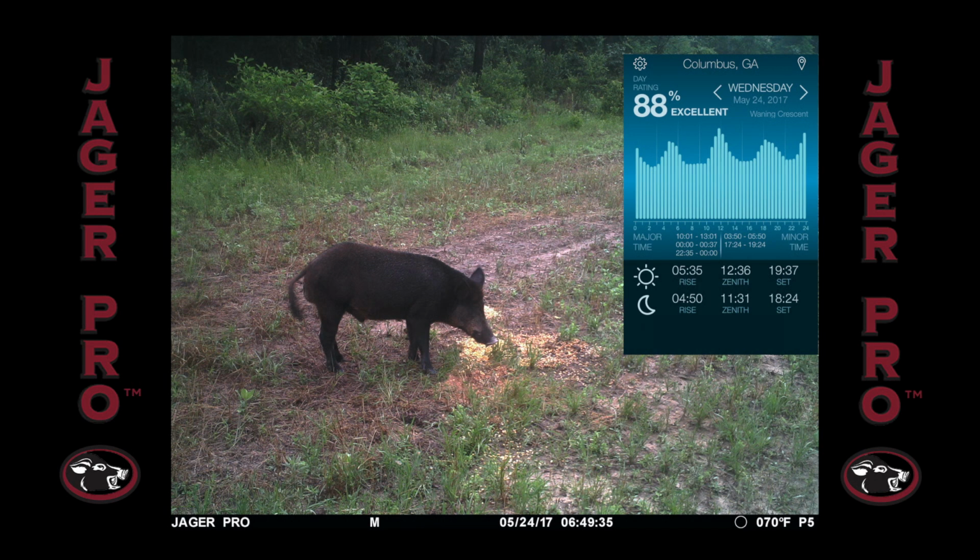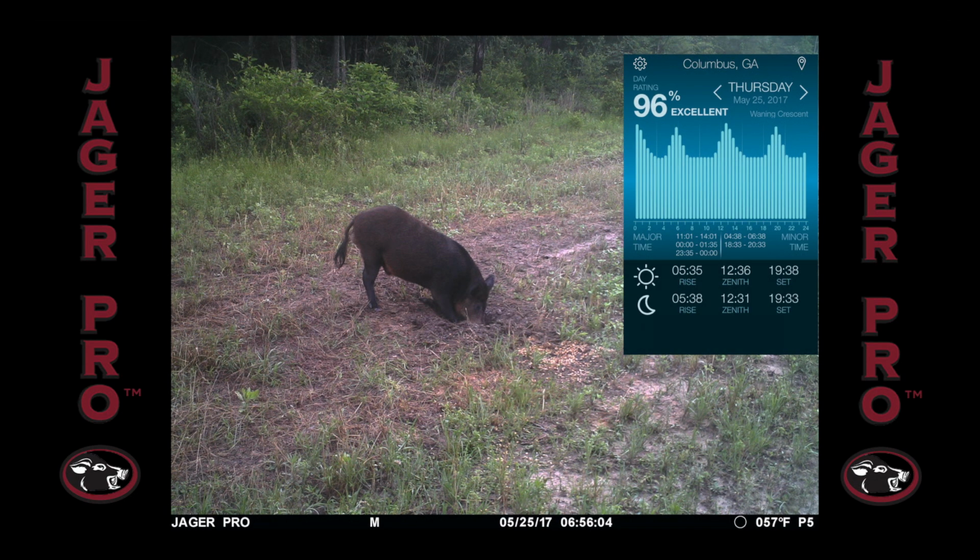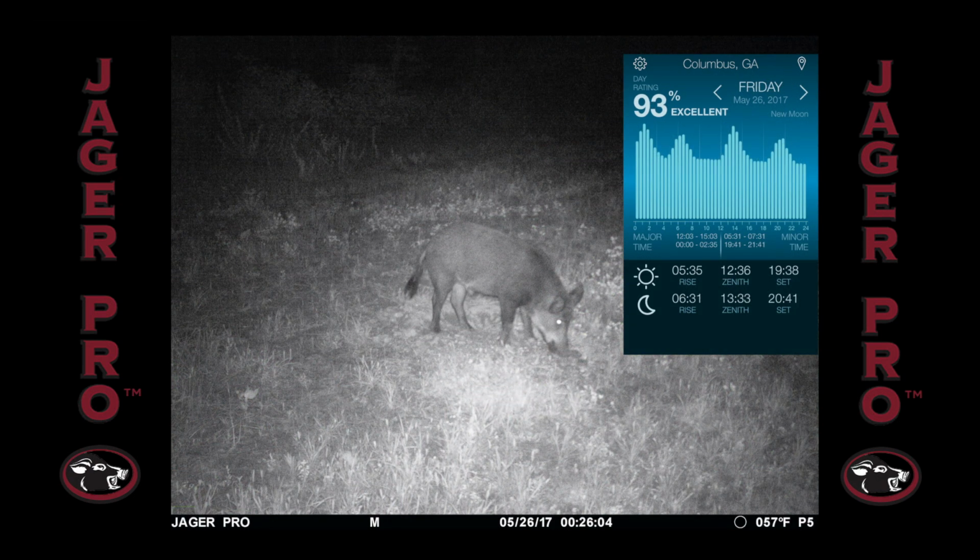Our first photo intel is a European colored boar on 24 May, after a minor time period on the solar lunar calendar. He has a repeat performance on 25 May, after another minor time peak. His pattern changes during the new moon on 26 May, with arrival at the beginning of a major time period.